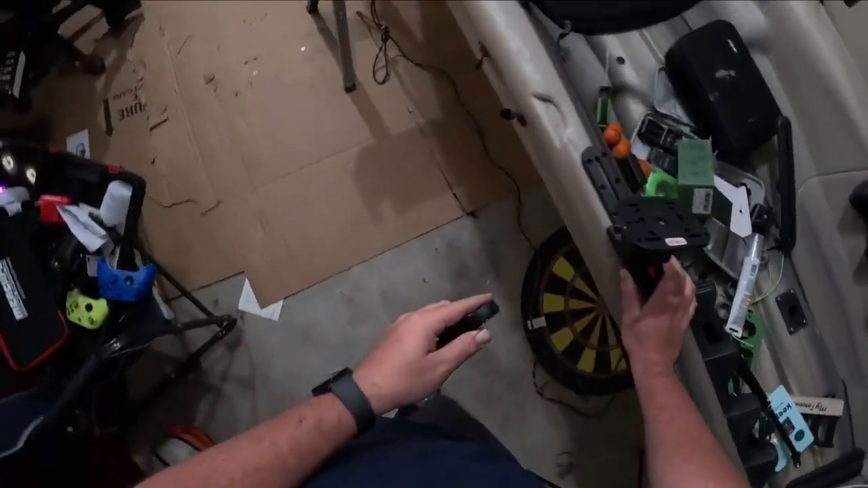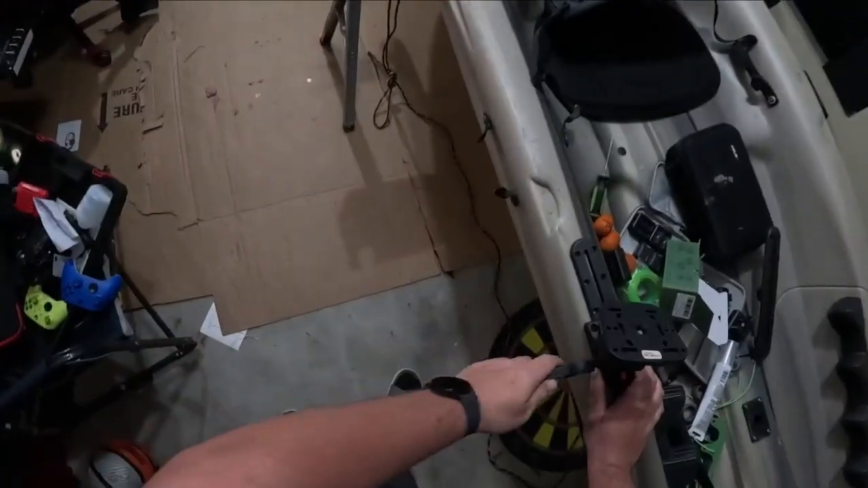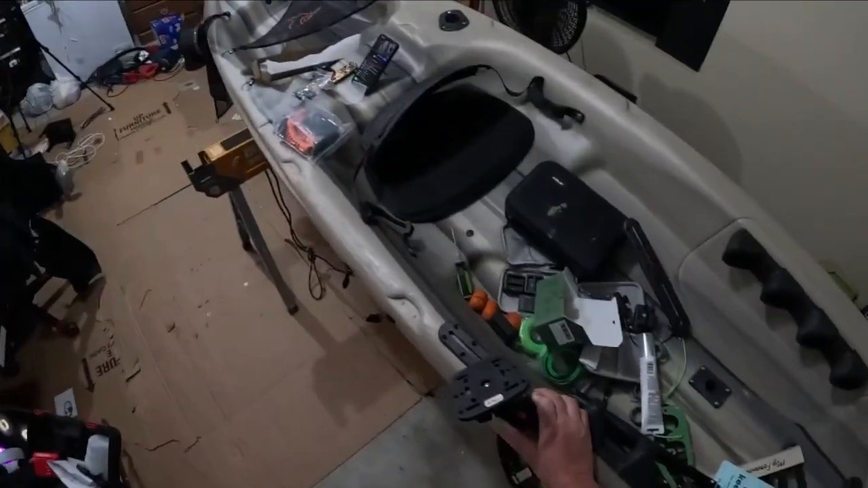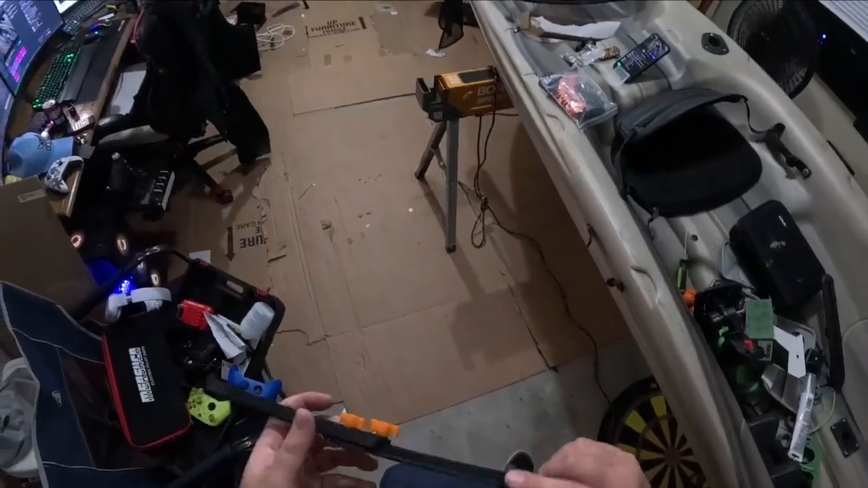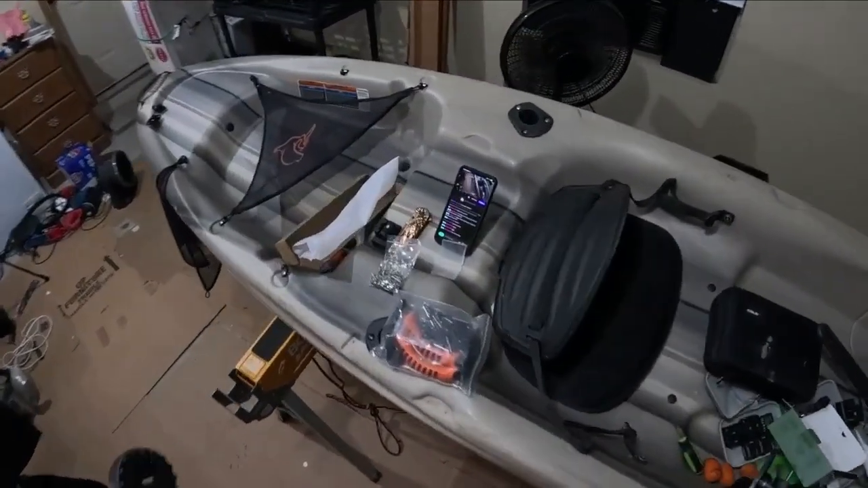I think I'm missing a piece, but anyways, it sits over like this somehow, and then this I mount my side scan to. And so I'll have side scan and down imaging.